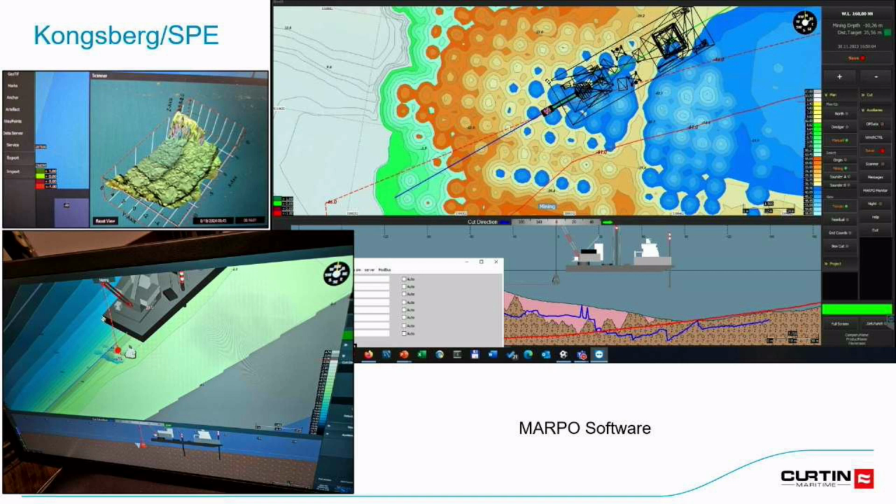And this is a complete dredge software package. So they have the plan view there. You can see the outline of the dredge. They have the 3D view, and then that profile view. And in the 3D view and the plan view, you can alternate between what the sonar depths are showing, the colored contours, or what the bucket thinks it's digging.